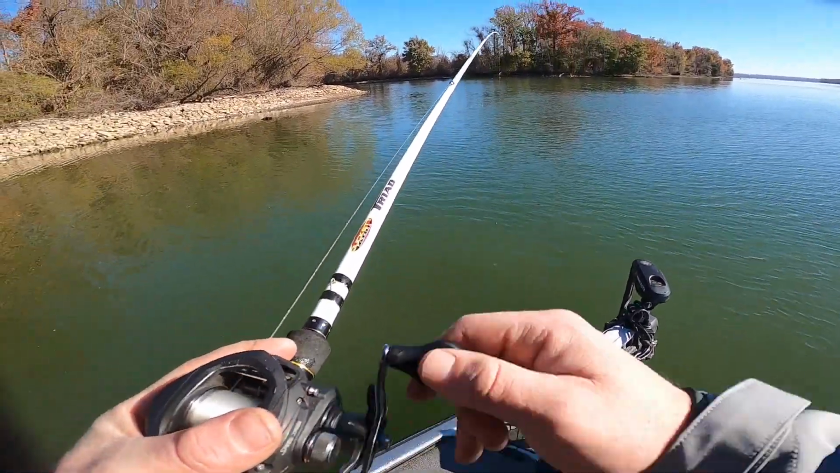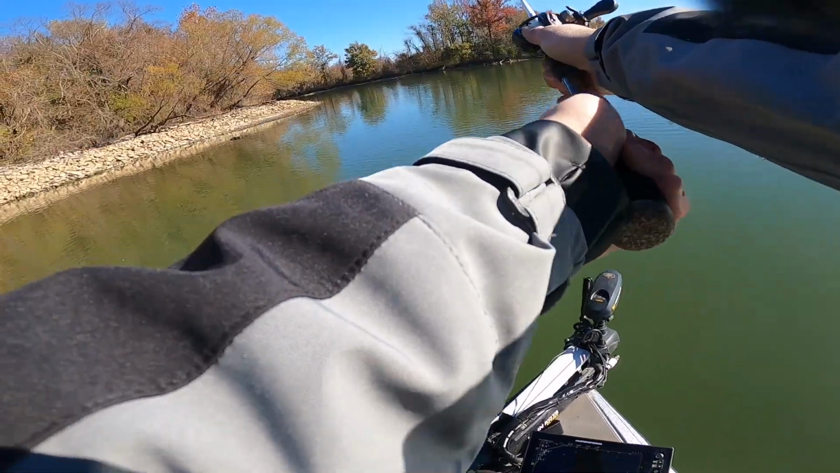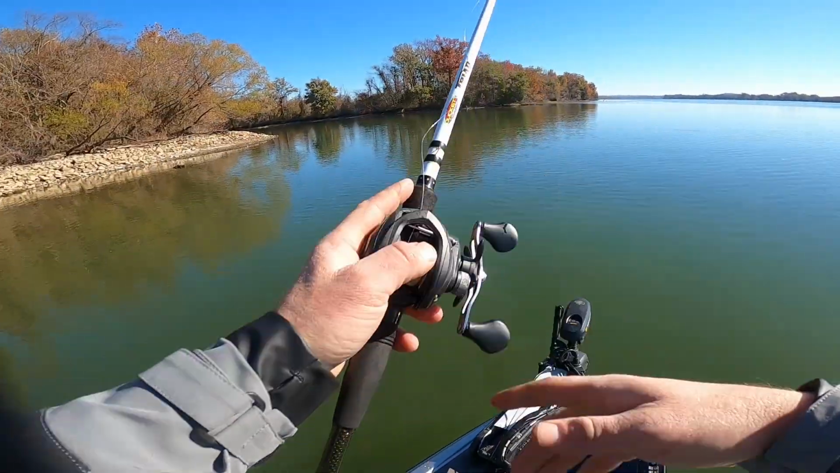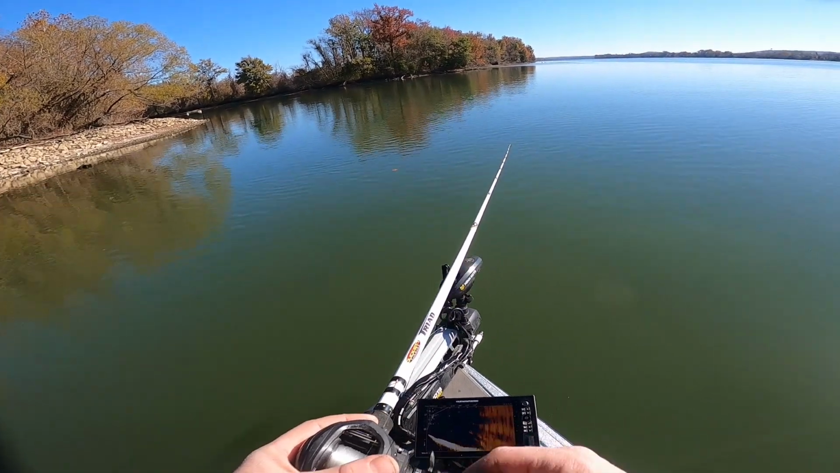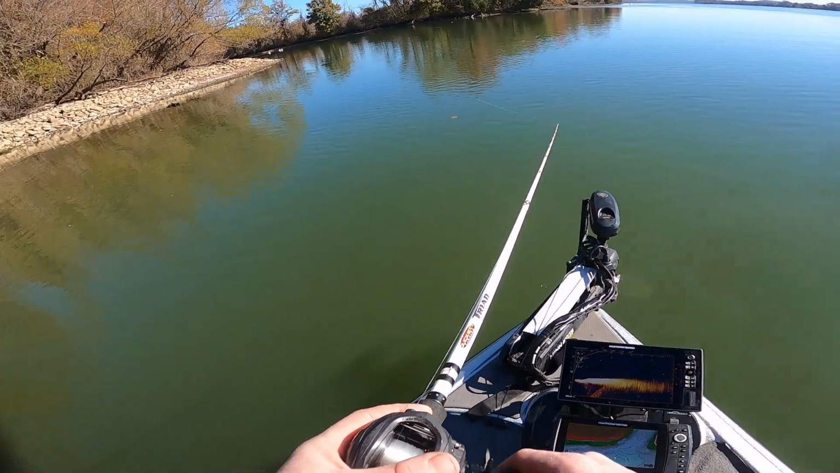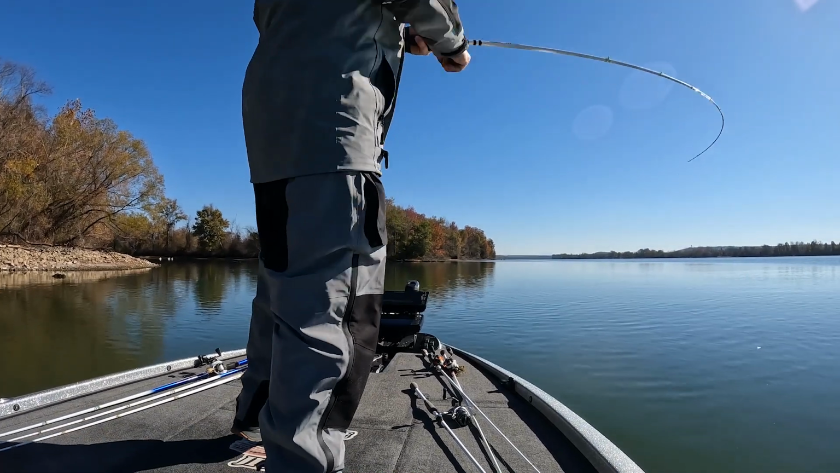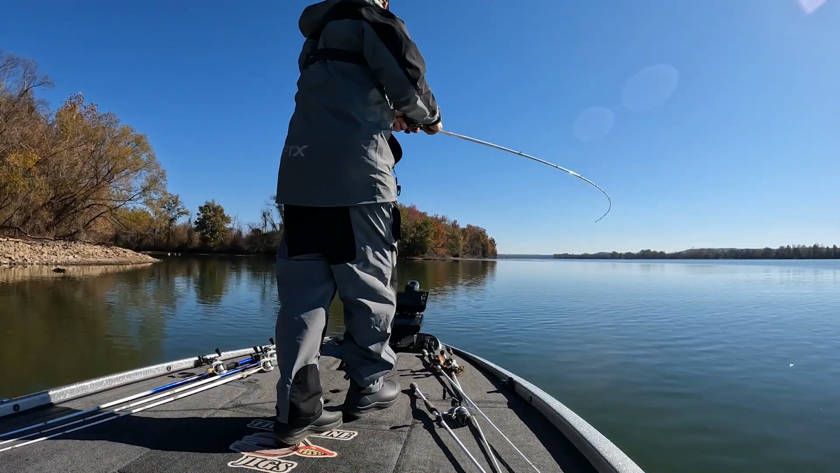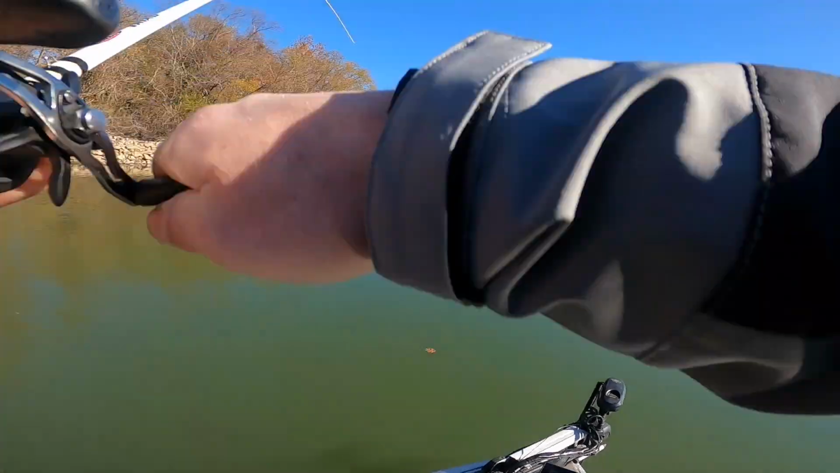I mean, they are chomping this freaking swim bait. I gotta get him off. That's a big one. Yep. There we go.